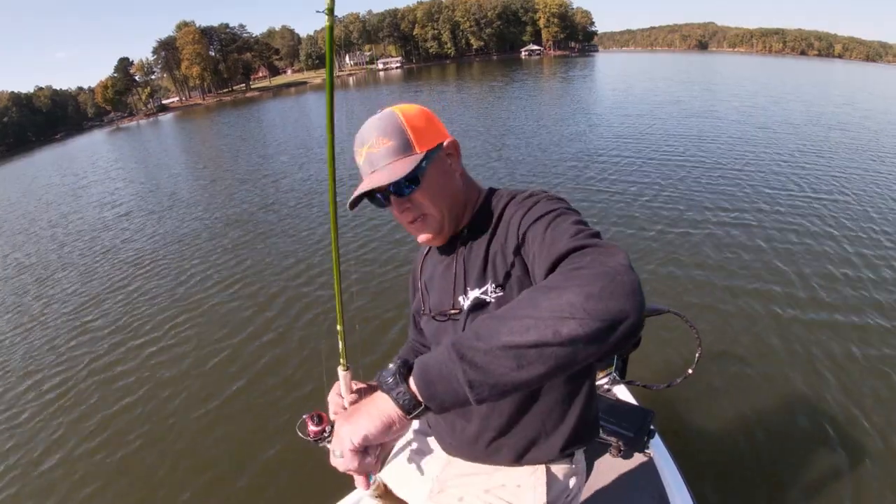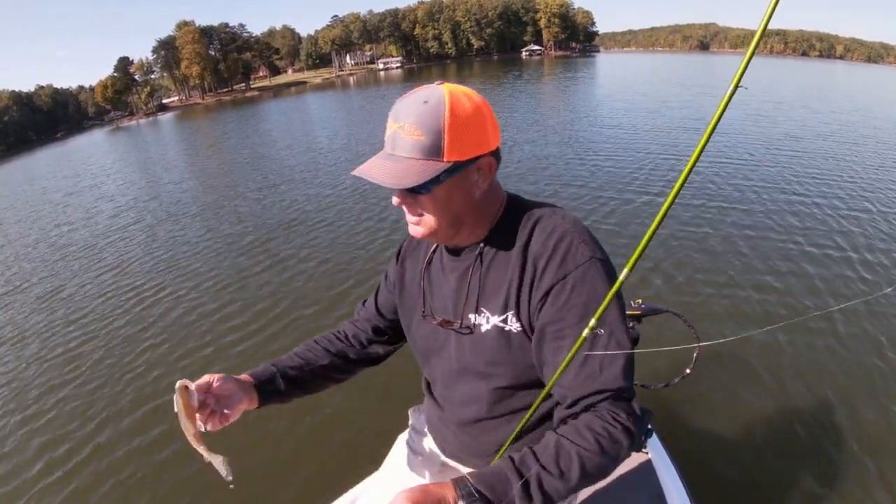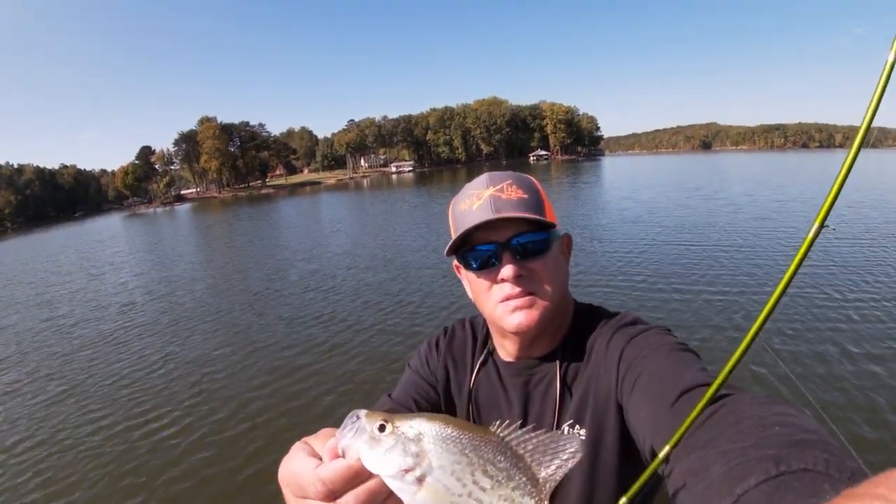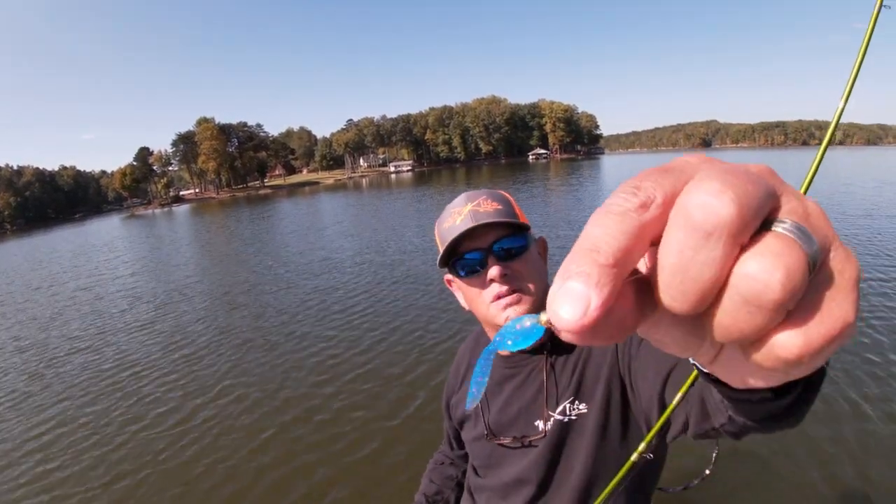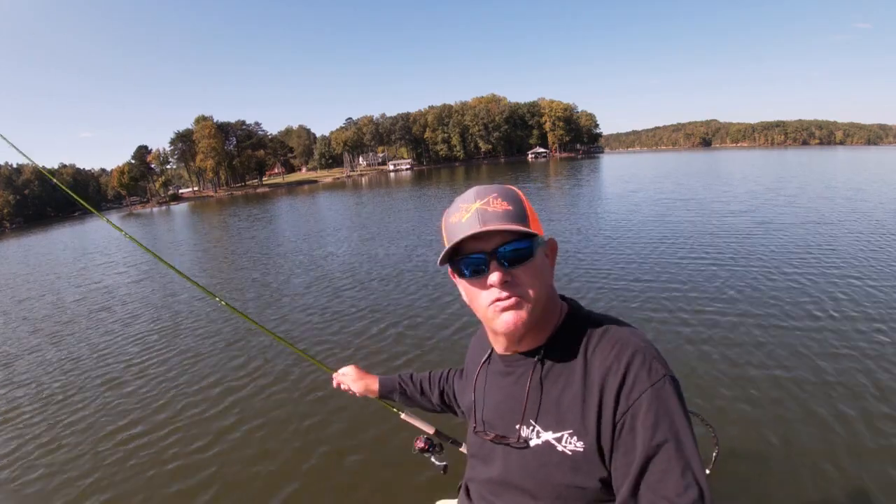That was an old crappie. Small crappie, maybe 9 inches. And that was caught on that lure, that tadpole blue lure. Let's drop down there. There was a bunch of crappie down there. Let's see if we can catch another one.